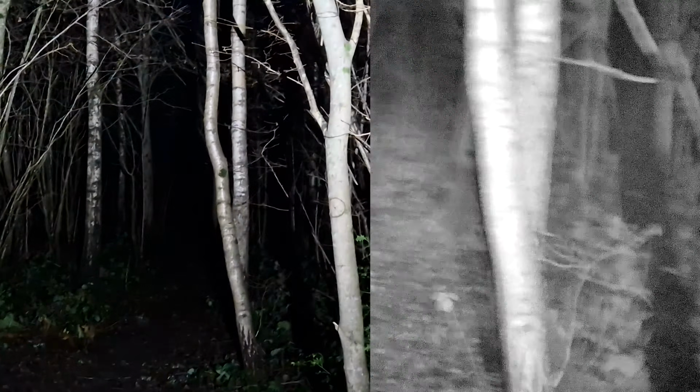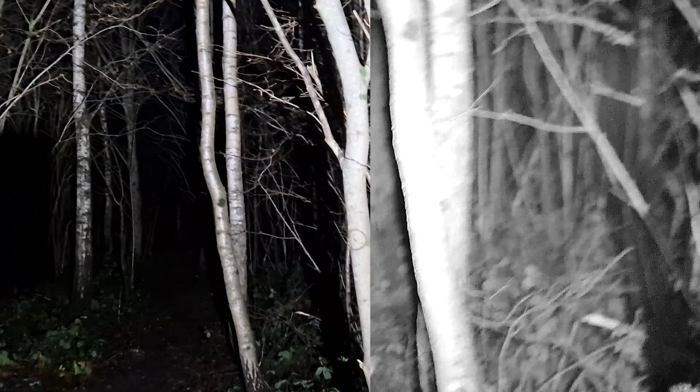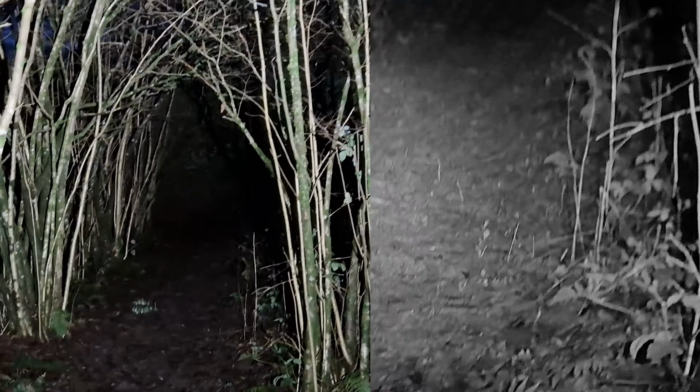I think they're flipping brilliant, you know. Scary times. There's definitely something moving over there. Torch. Turbo mode. There you go. Now you can see what I'm seeing. Oh, that was a close one. I think they're tawny owls. Torch off.